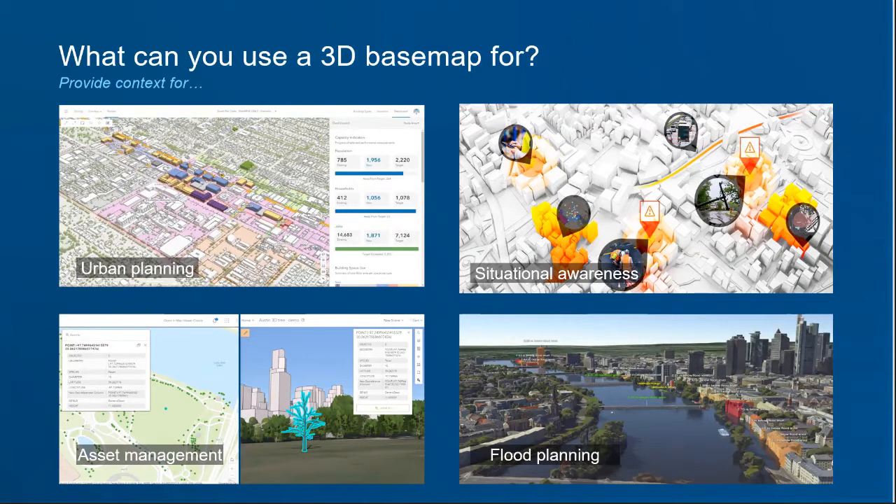Asset management is another one. Being able to take your normal 2D features, such as trees or power lines or traffic signs or anything really that you have, and visualize them in 3D and see how they interact with the features around them. Your trees or your point clouds from your LiDAR might even show things that might be in the way of a signage or any other feature, and you can do that analysis in a 3D environment.